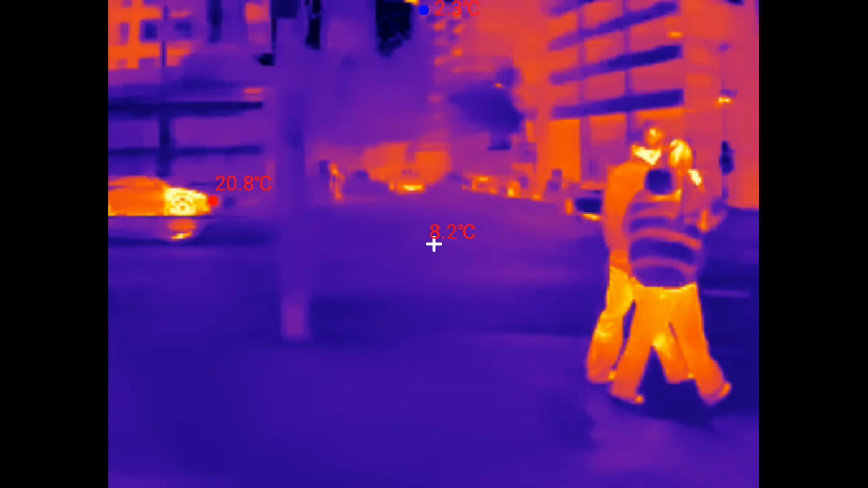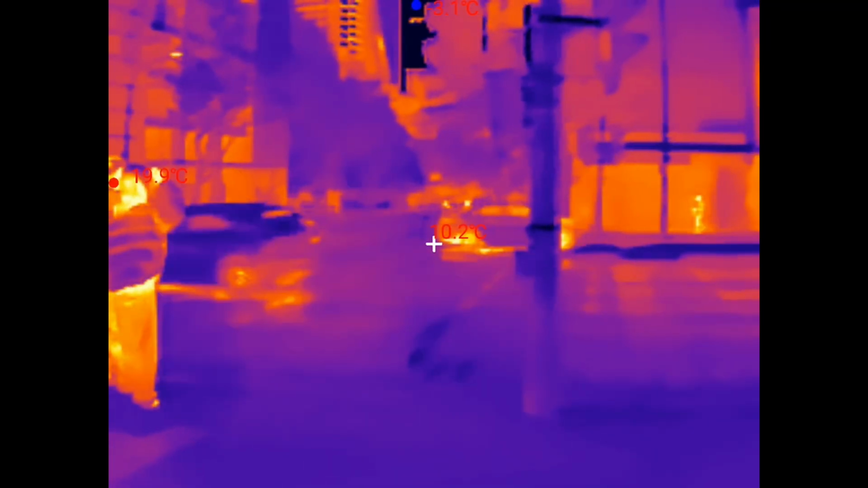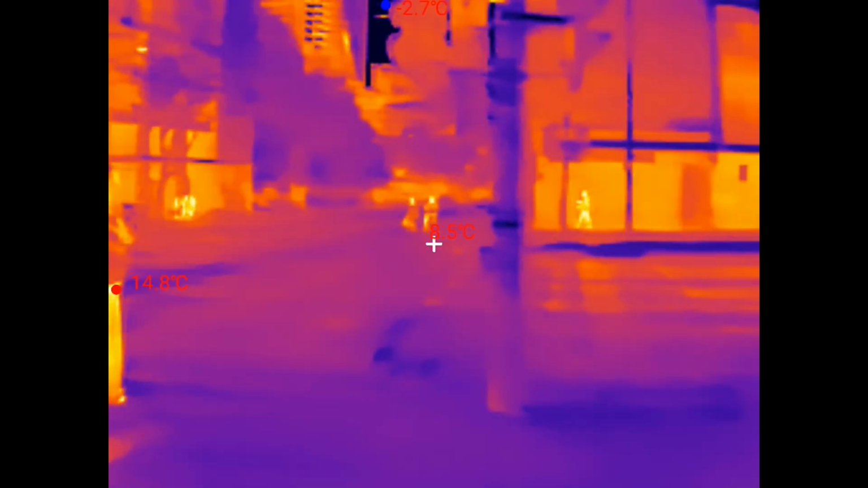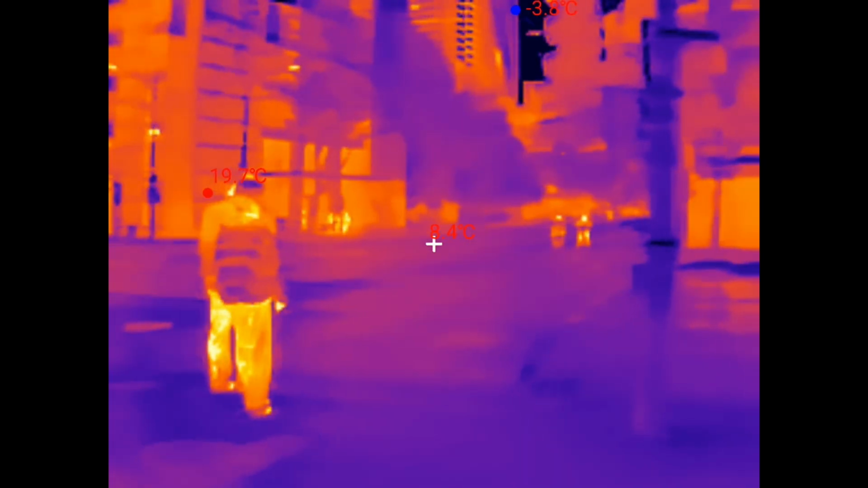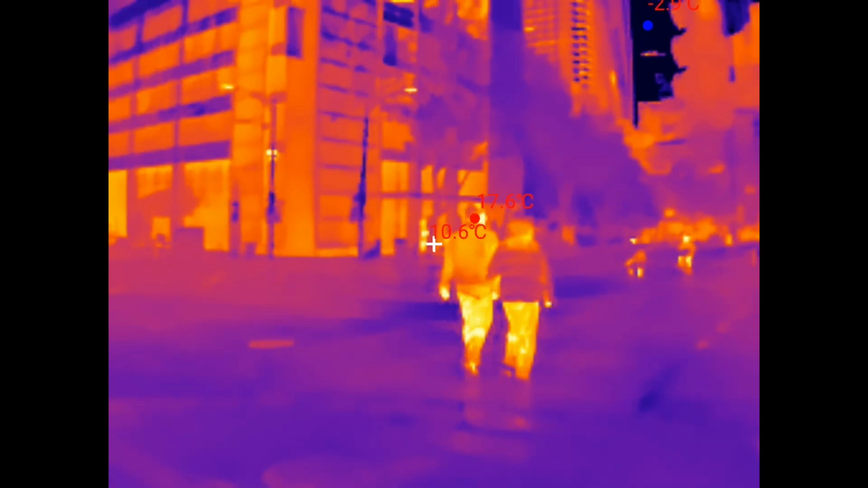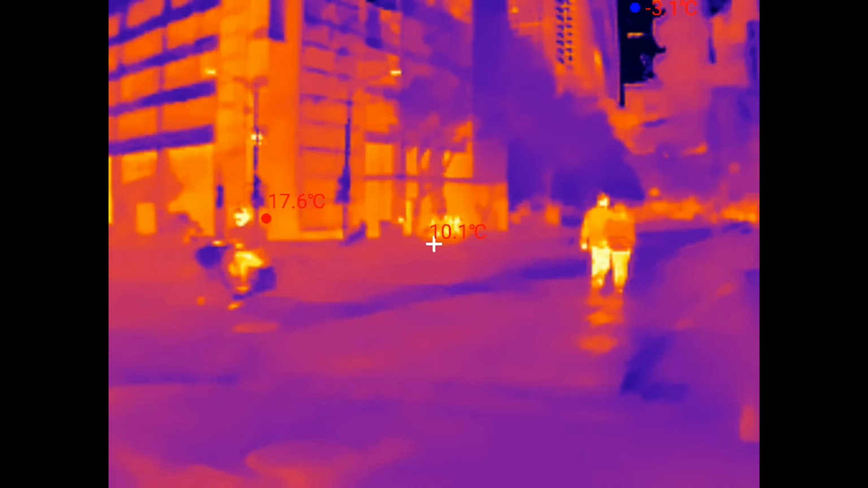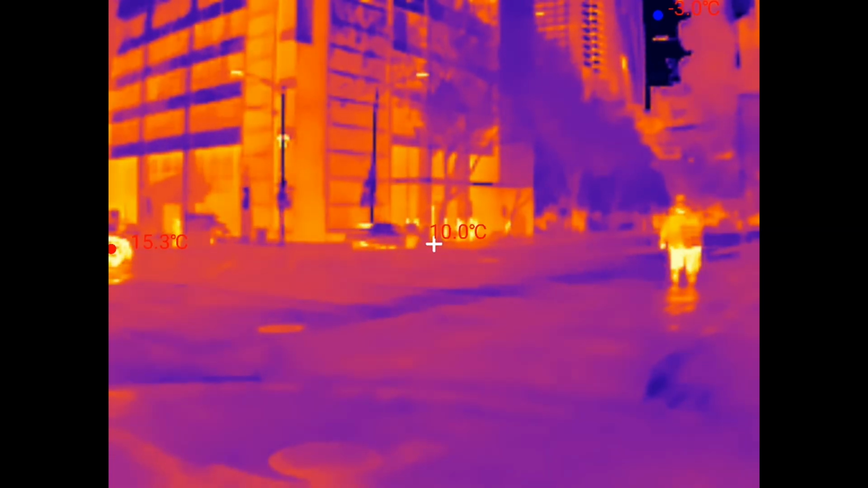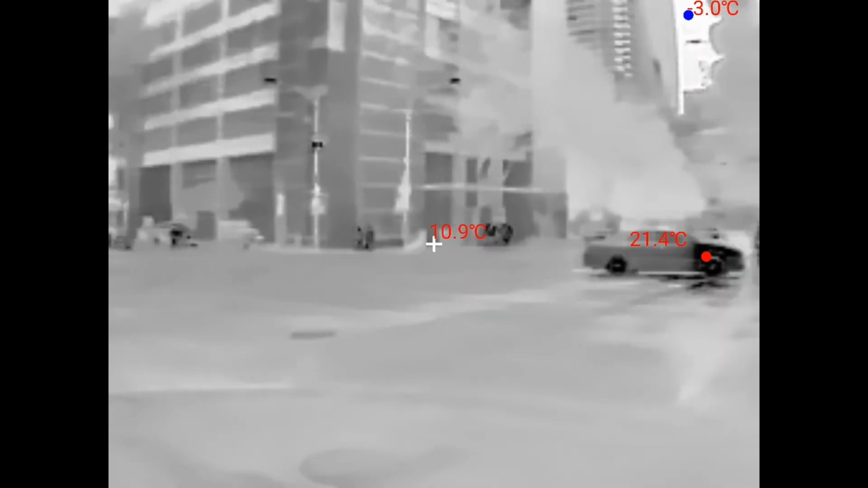I mean, it's much better if you say just a few meters away from the camera, but I'm still pretty blown away that it's picking people up just across the road, and over there right in the center as well, there's like a bunch of people near the tree there. Maybe I can just change the color palette. It's white hot, then you've got black hot. You can actually see people a lot better, like a little zoomy.